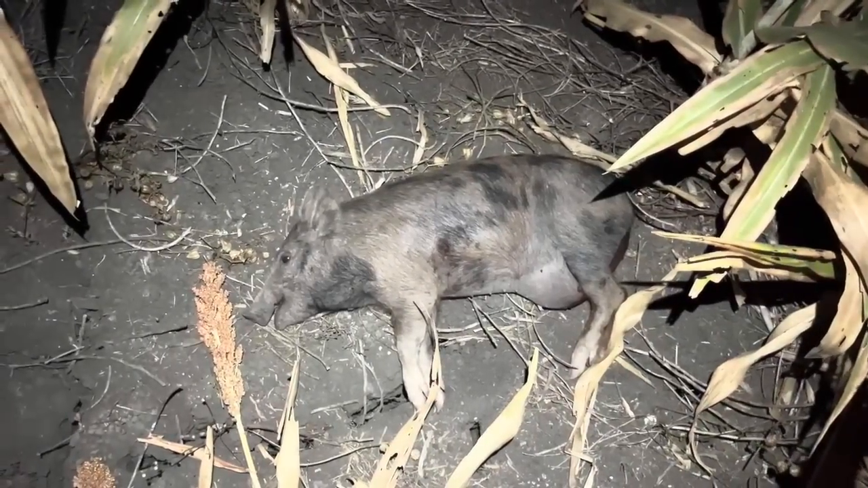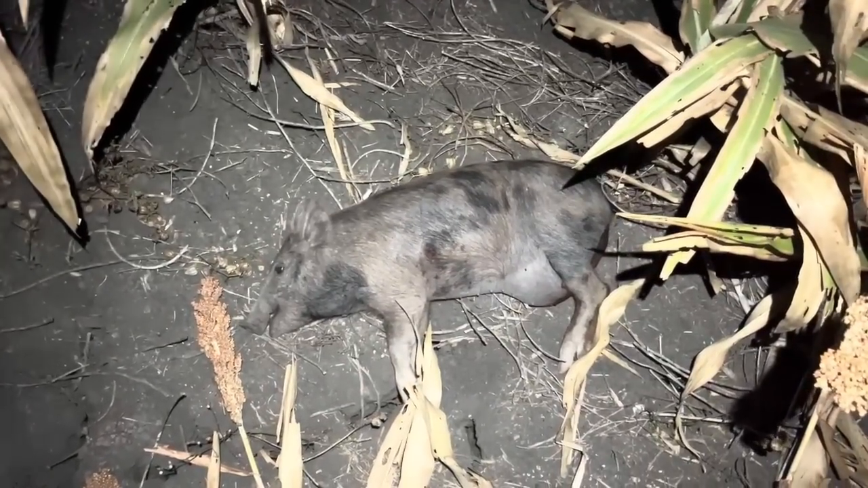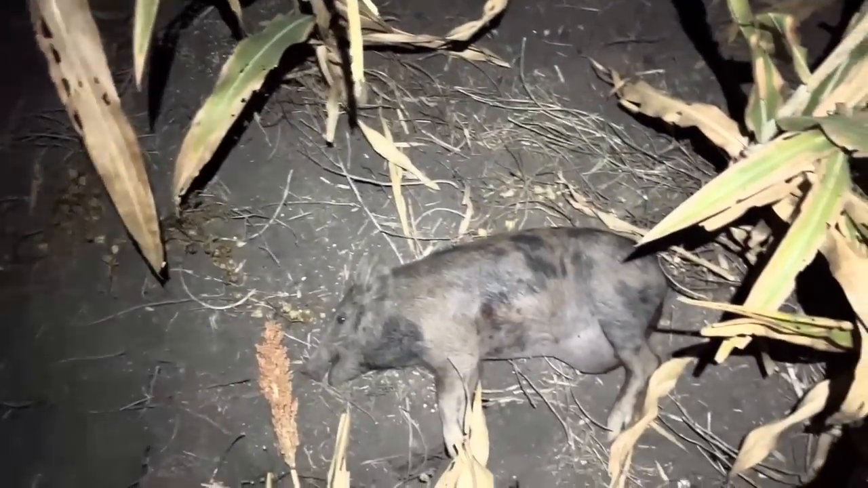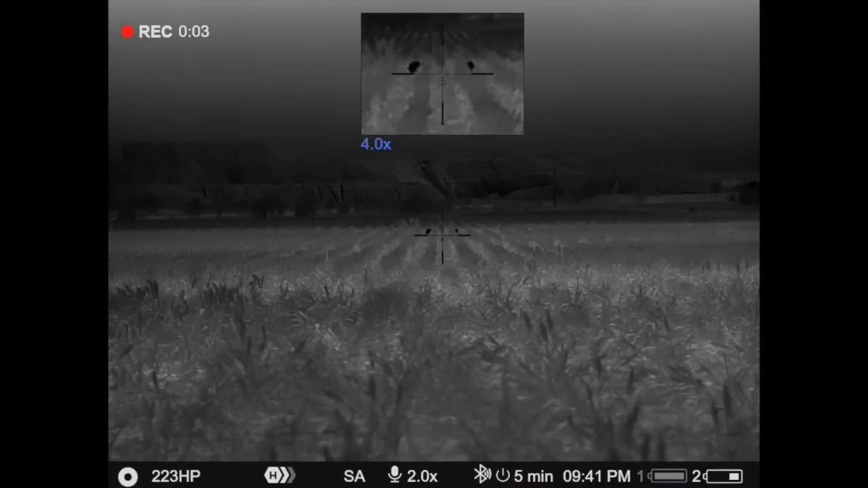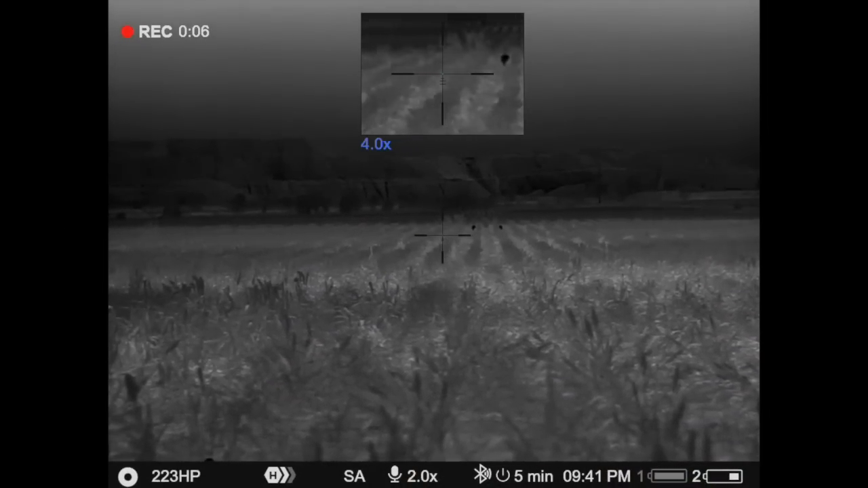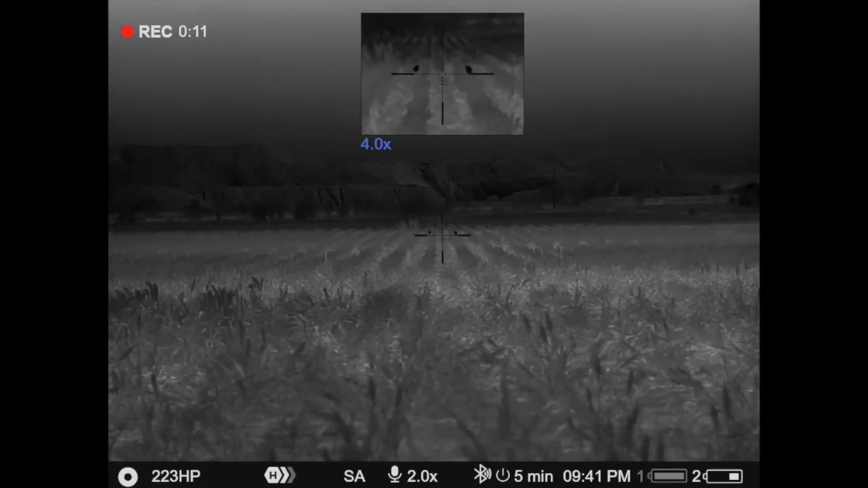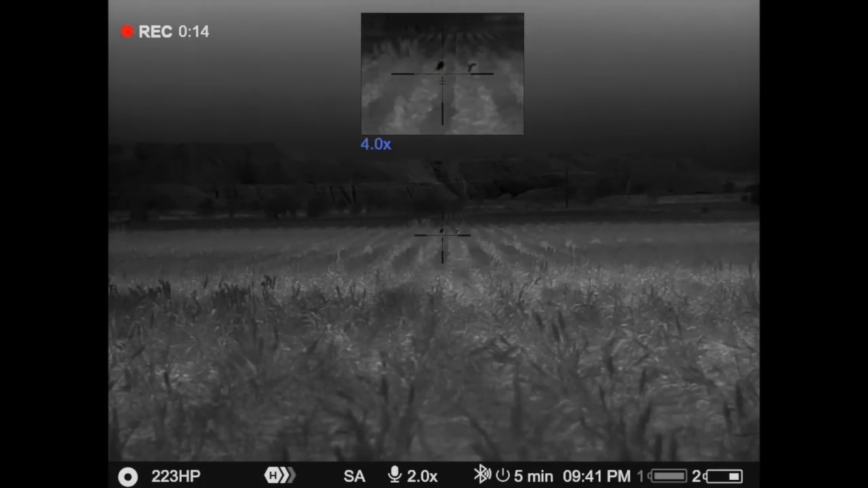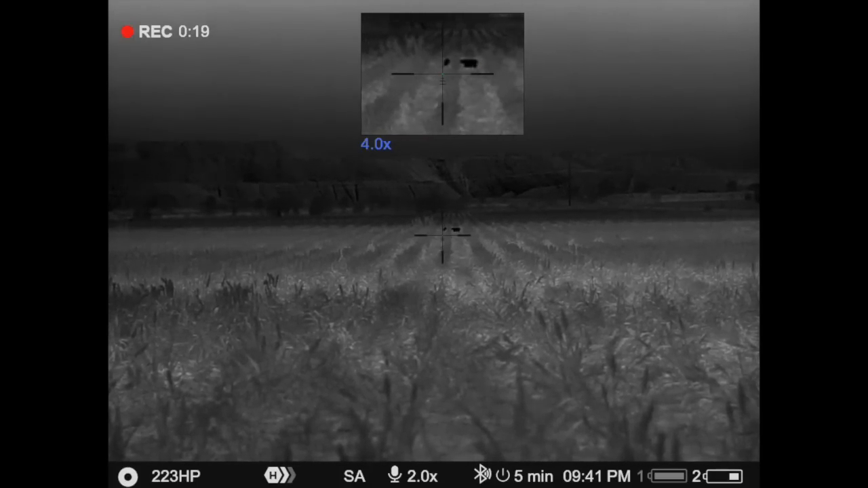Well, here we go, here's this little pig and a little fella. Good little pig. It's a dead pig. So anyway, that's 3 so far. We'll go and see if we can find the other ones I hit. You wouldn't believe it, but there's a few more pigs just out there in the sorghum. It's probably only 100 metres southeast of where I shot those ones before. Alright, so let's walk back down the sorghum we go.